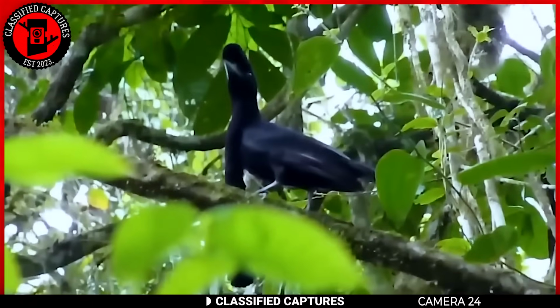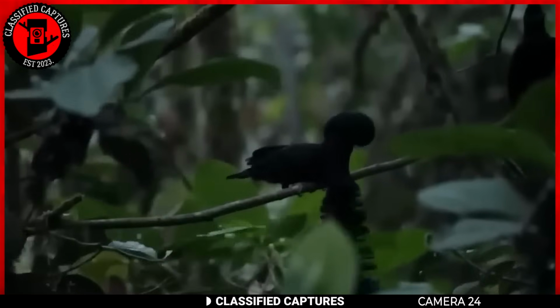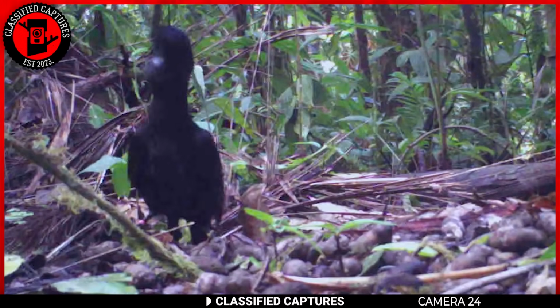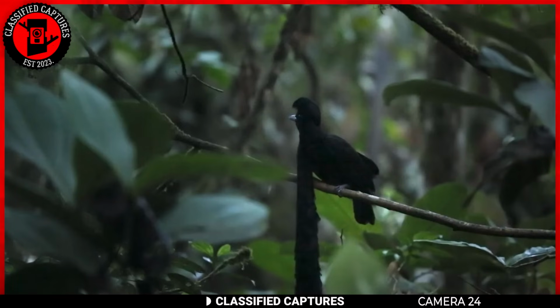That's why conservation efforts are essential to protect their habitats and spread the word about their conservation. It's up to all of us to support these efforts and ensure that these remarkable birds continue to grace the cloud forests with their unique presence.